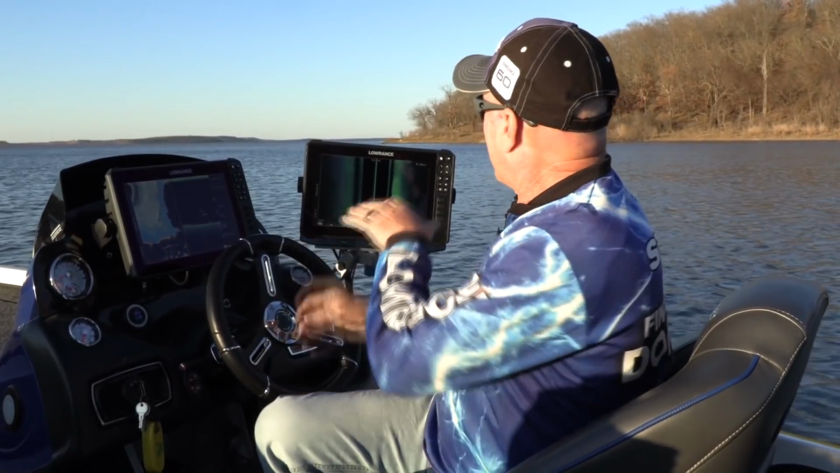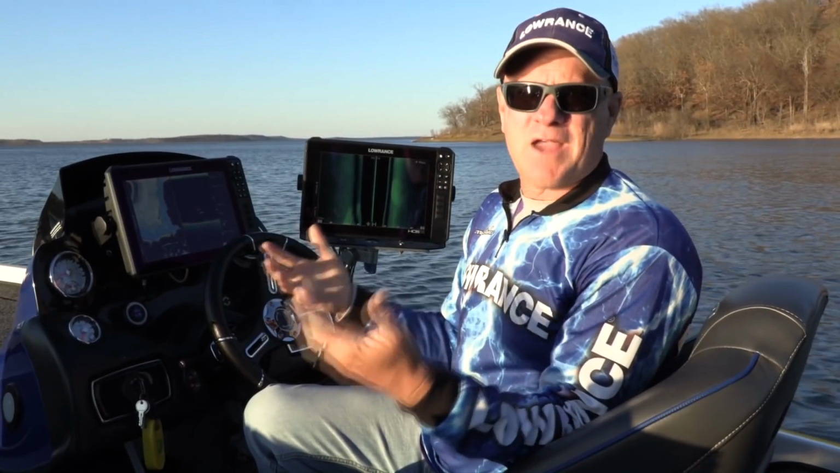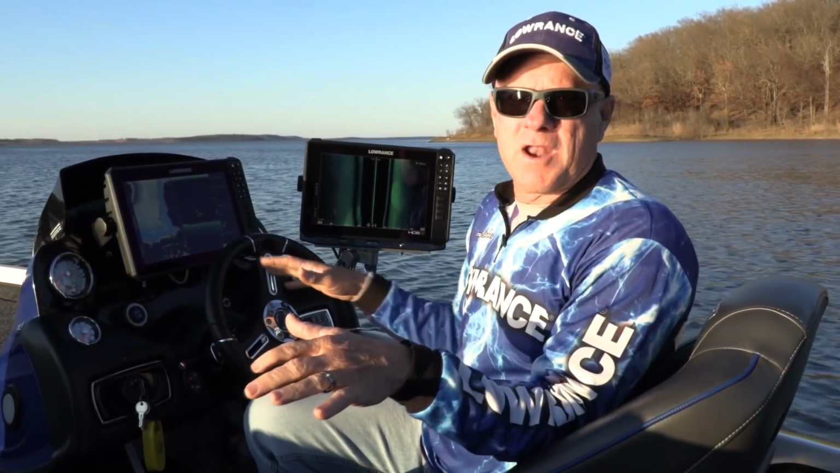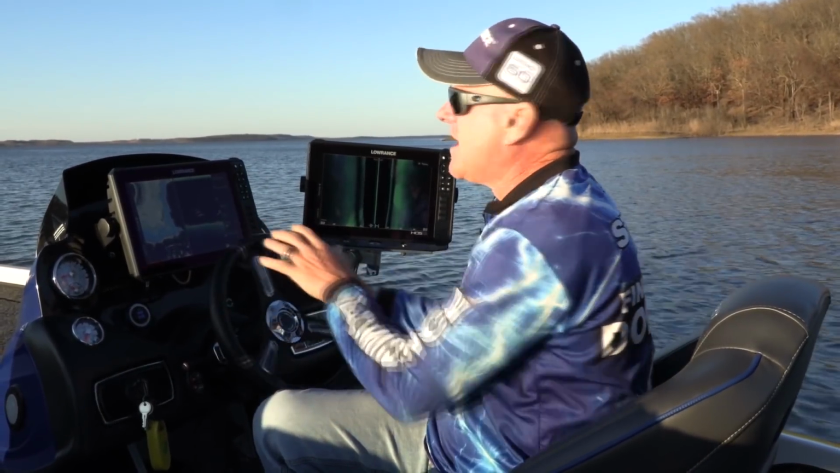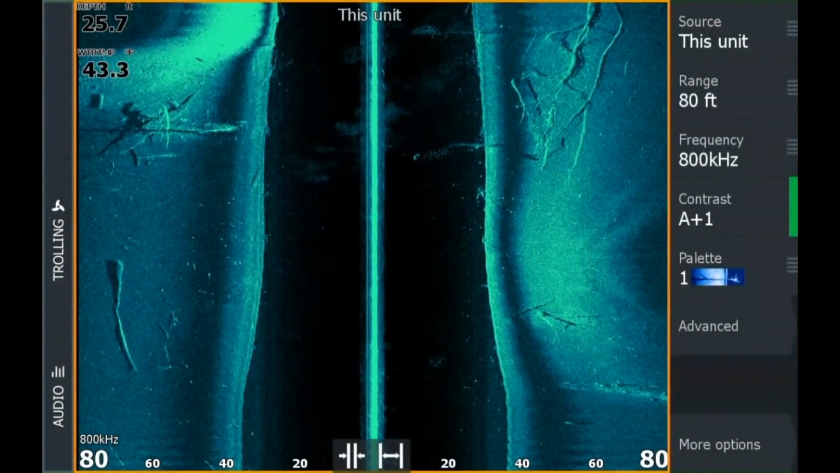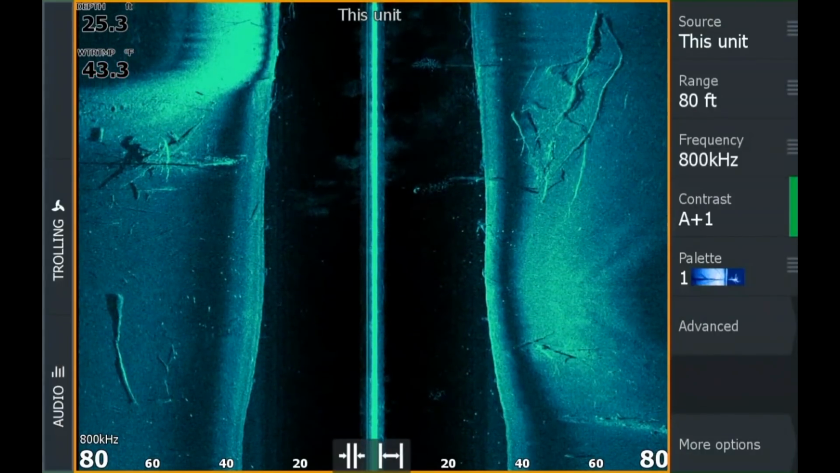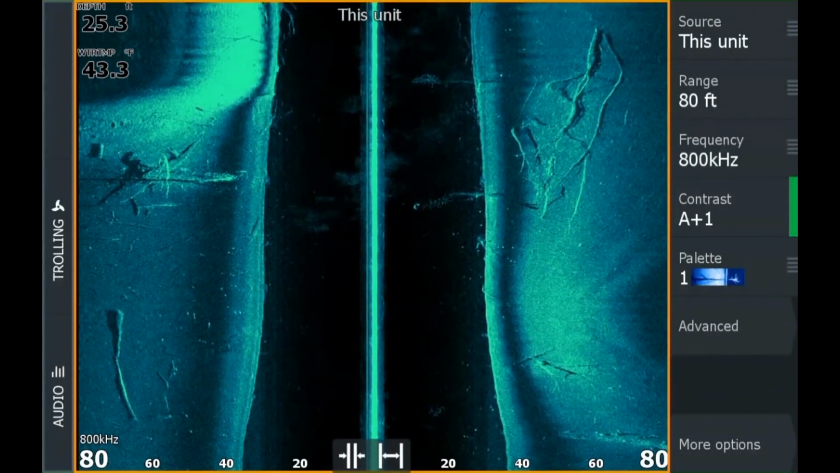water. Now, as I've idled into this cove, I found a couple of things. If I were looking for some fish, some bass or crappie, I'd be looking for what's on the bottom in here. So I'm going to idle back through here and show you what I found. Coming into the right side of your frame, set on 80 feet, looking out to either side of the boat. So I'm actually looking at 160 feet of the floor of the lake here.